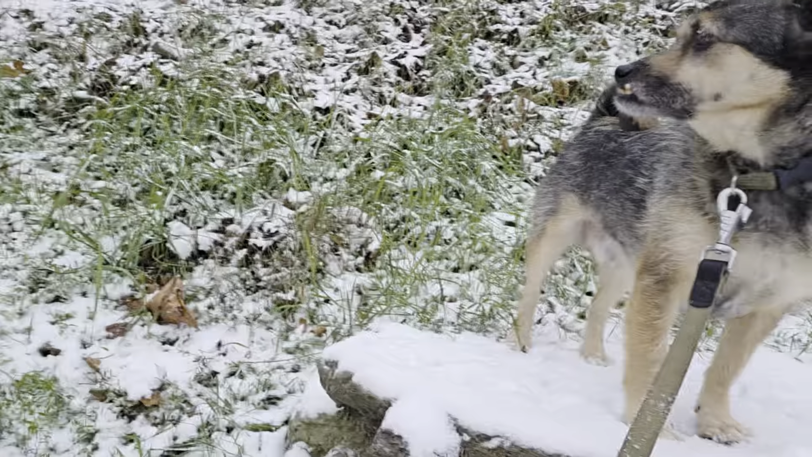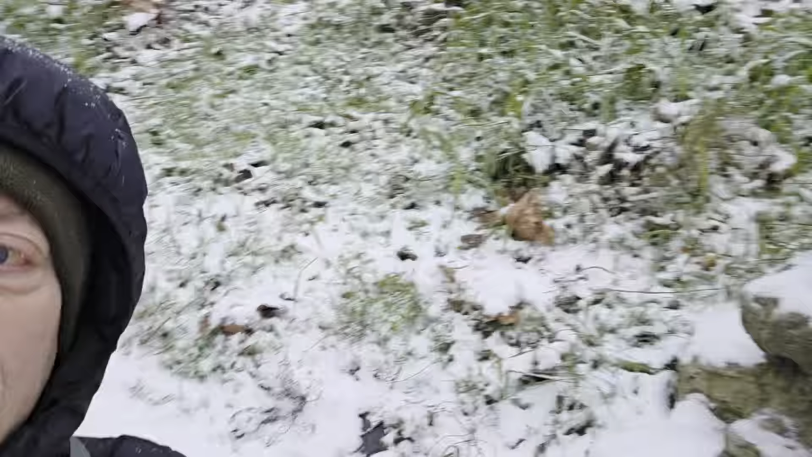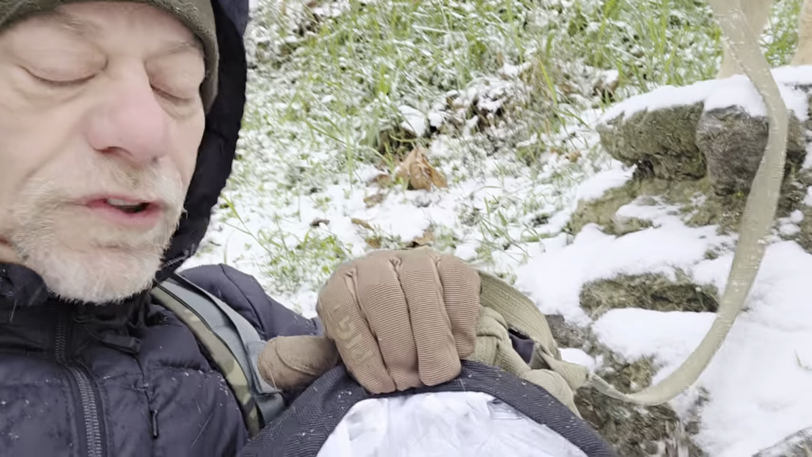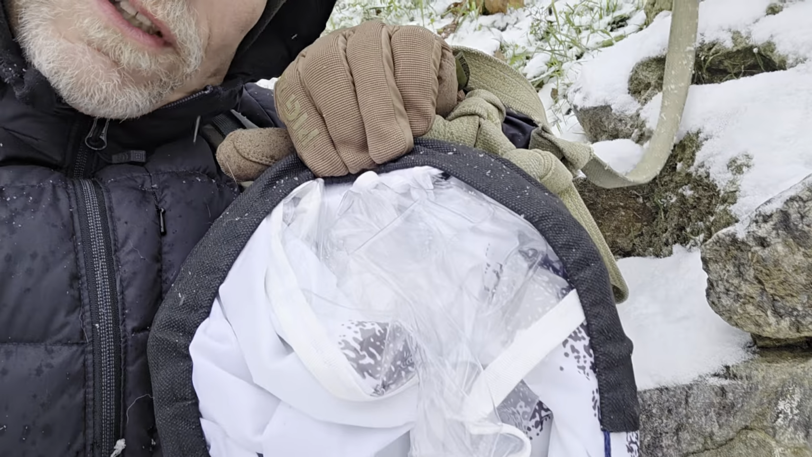Hello, as you can see, it's December, it's snowing, and Zizek is not terribly disappointed. We are here today with our first delivery of a winter camouflaged thermal protection poncho.